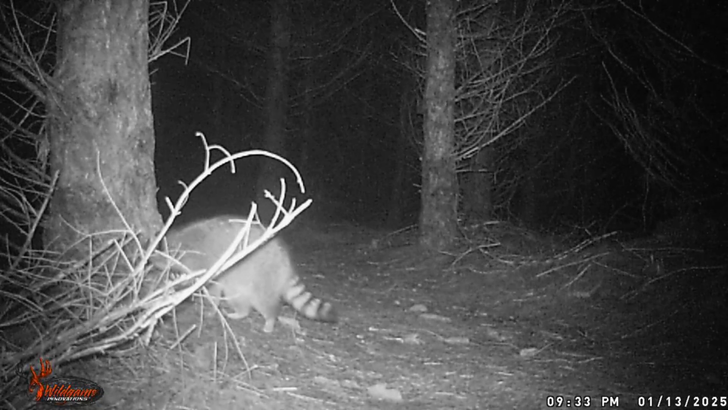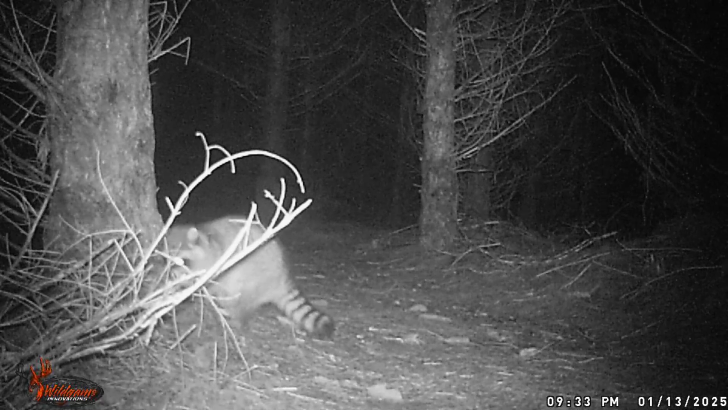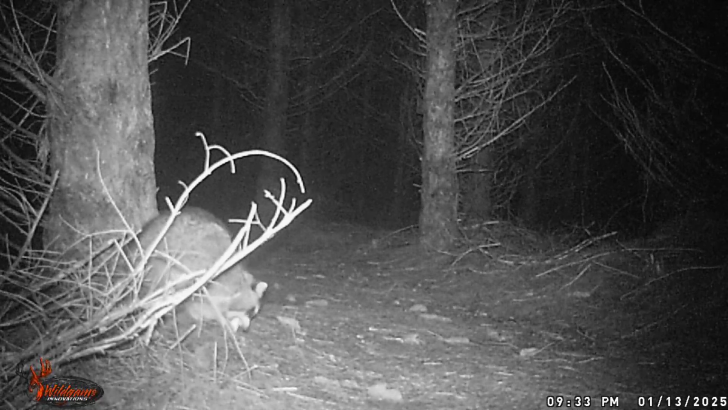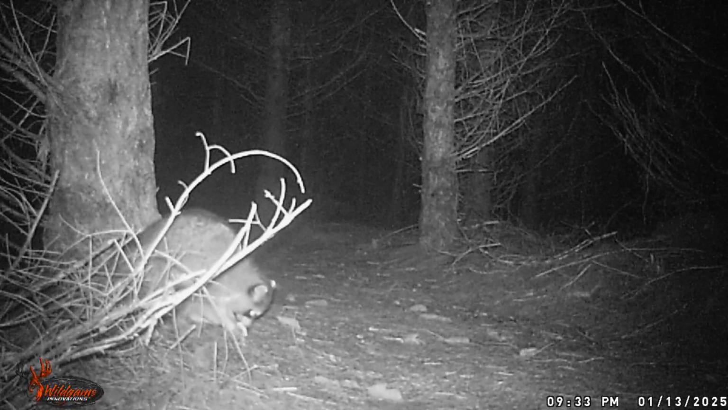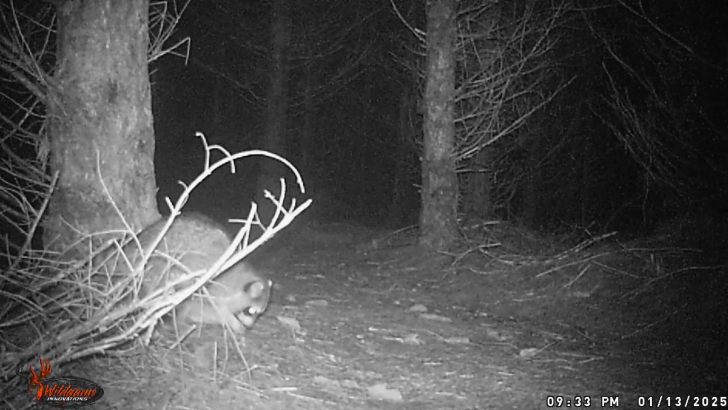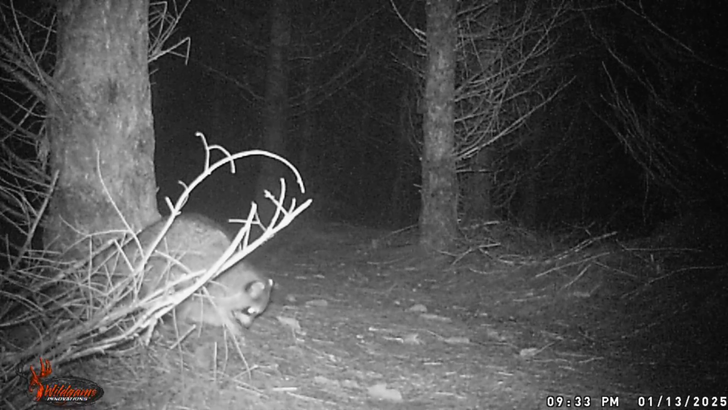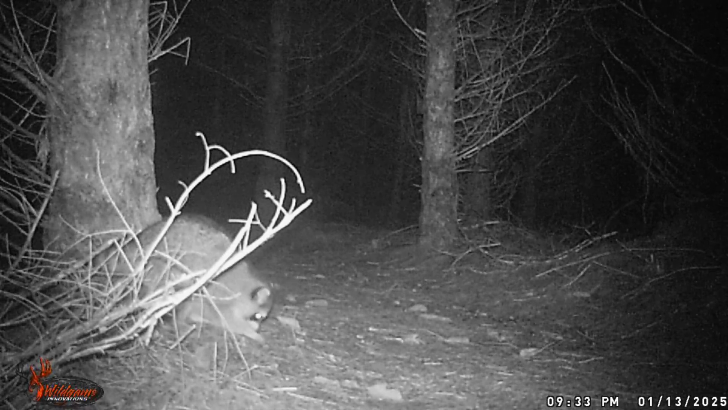Alright, so we're back to raccoons again here at Coyote Canyon this time. And who knows what this guy's up to. It looks like he found something to eat. I don't know what that is. I do throw leftovers sometimes in one of these trailheads, just to get the animals on the camera, because there's periods here where we get nothing. So, trying to stir up activity.